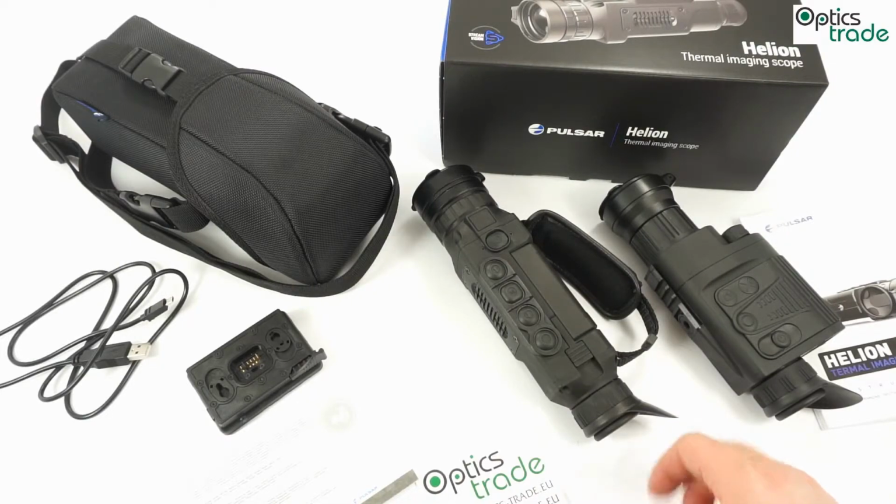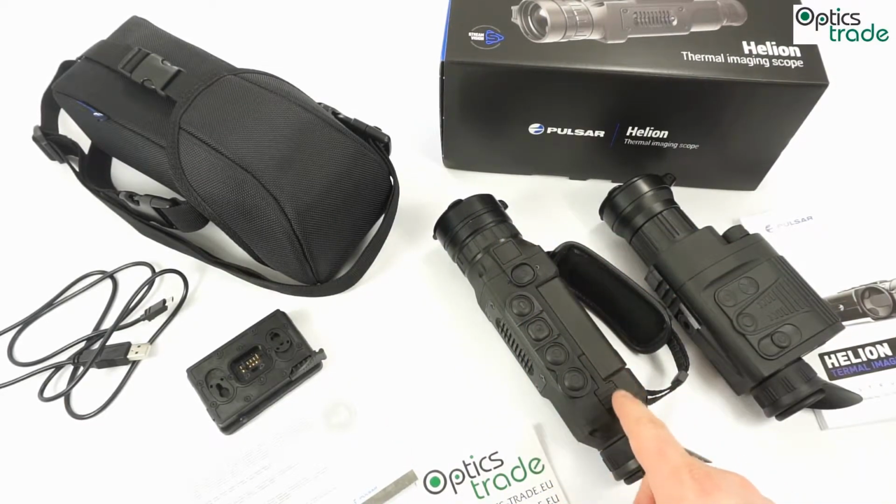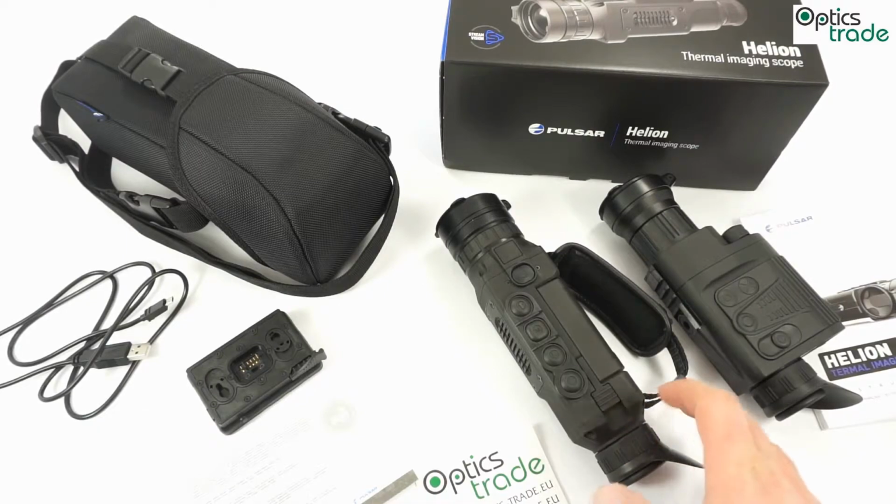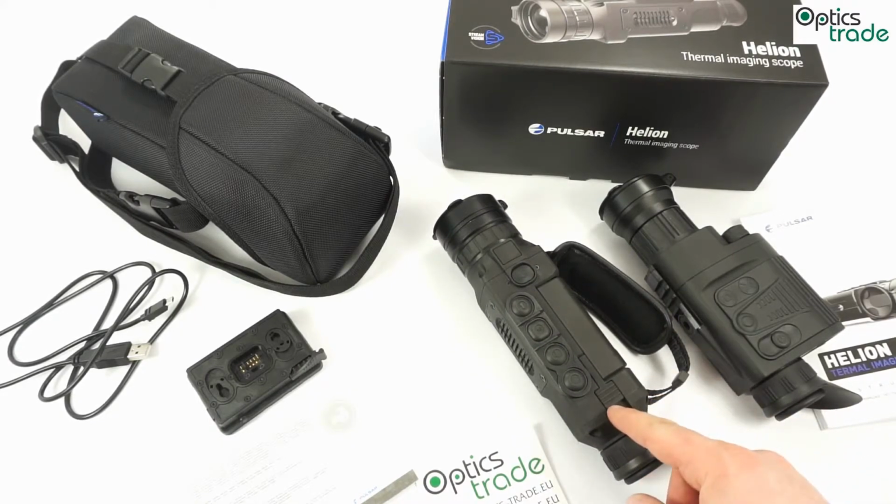So what are the weak points? I would say that the weak point is still the field of view, especially if you consider that the XP model has the same lens in essence, and it has almost a double field of view. 13 meters per 100 meters is a little bit small field of view, but if you get 1800 meters of detection range, this is not a major issue, but still.